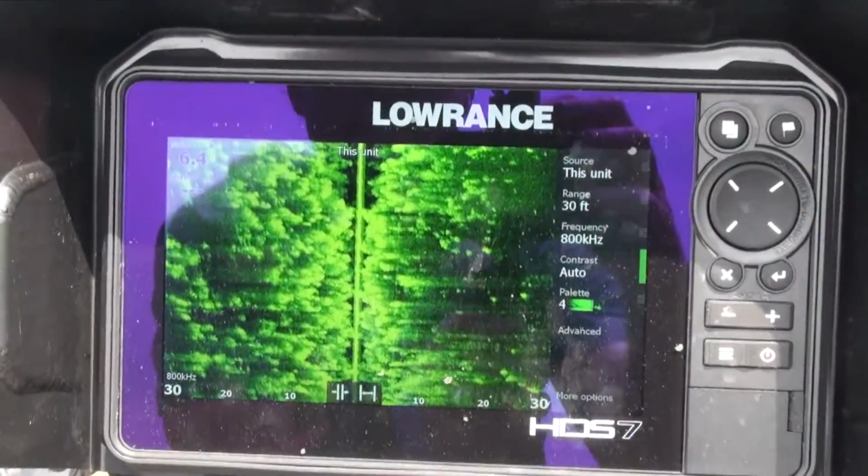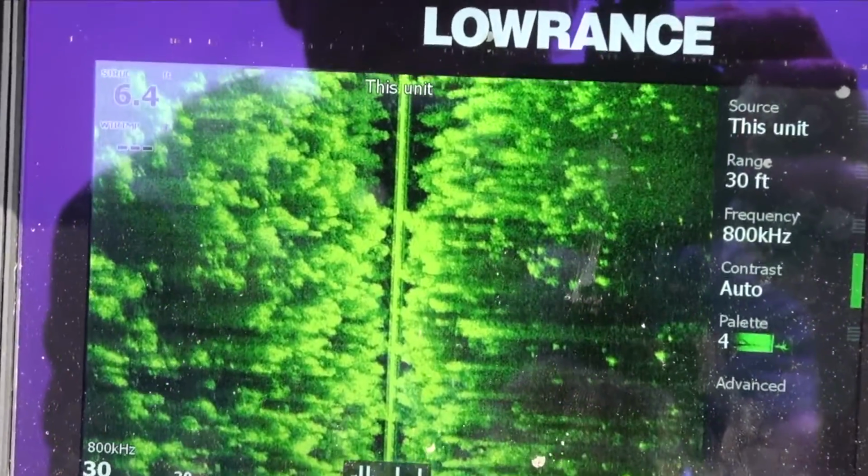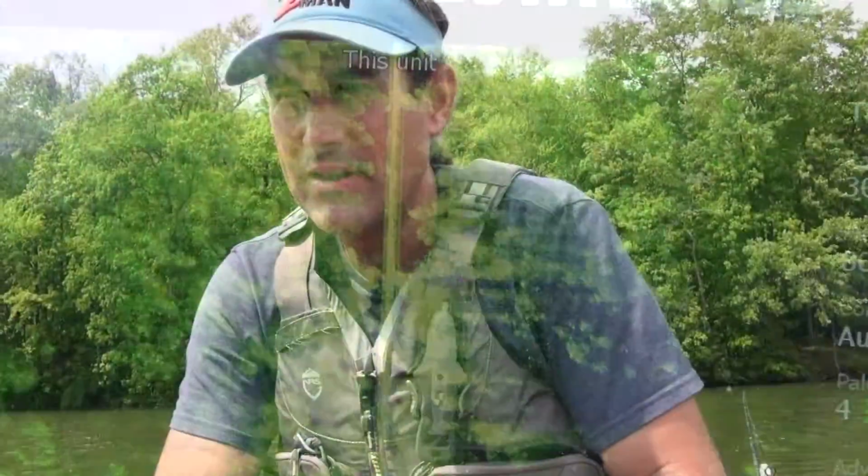Because I think when it gets really thick with the vegetation, it's harder to pick them out. I think it can be done, but I think that finding the right structure as a starting point with the side scan is maybe the better way to approach it. We'll see.